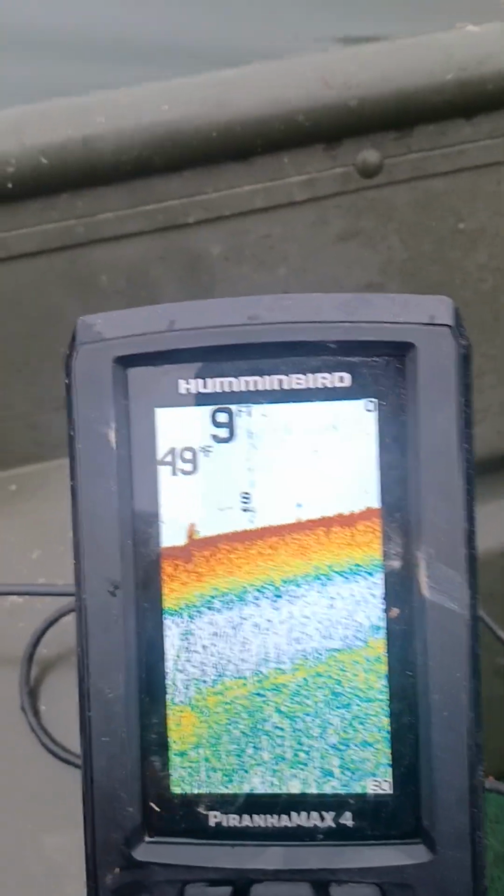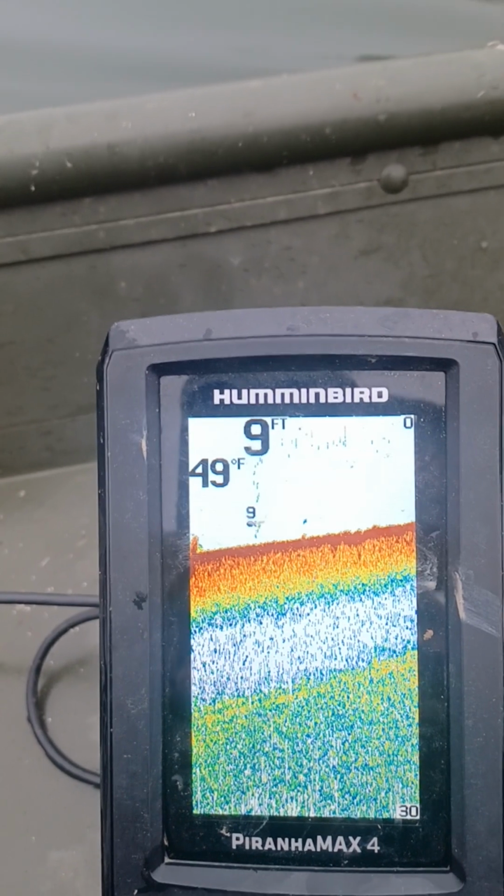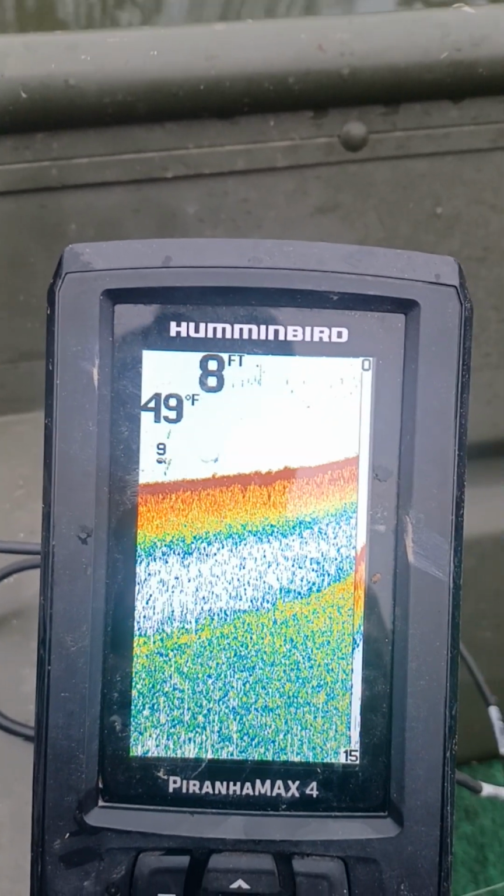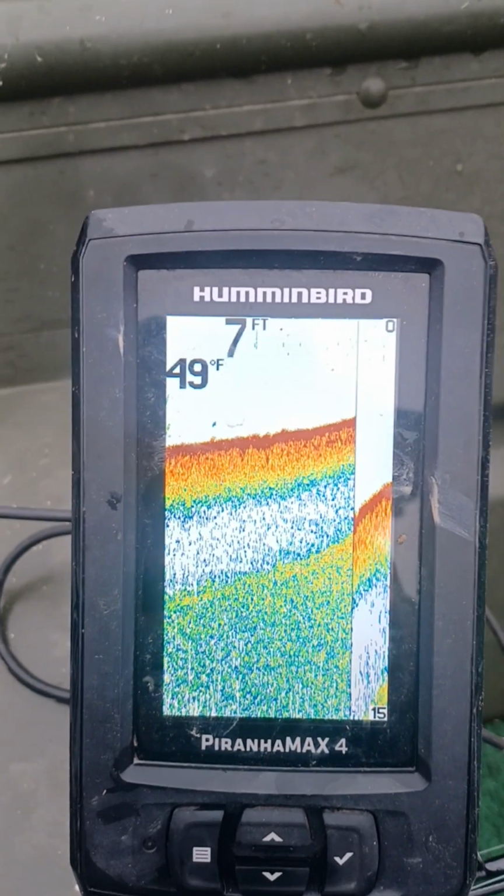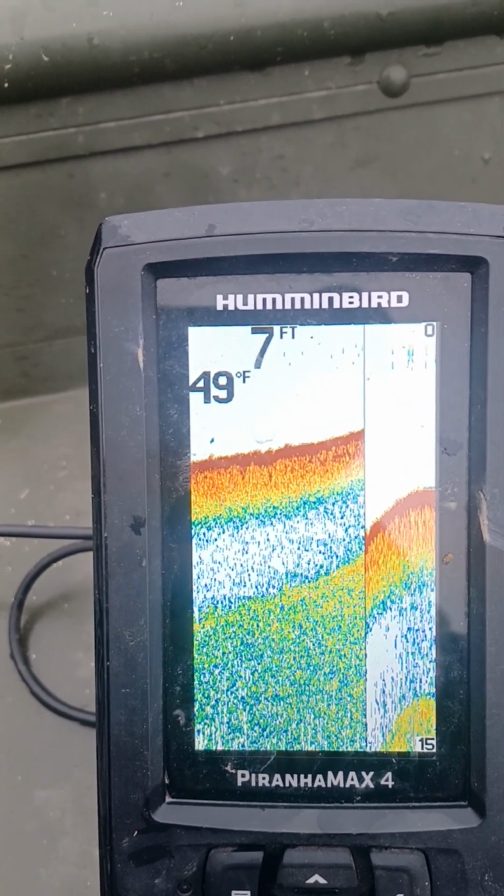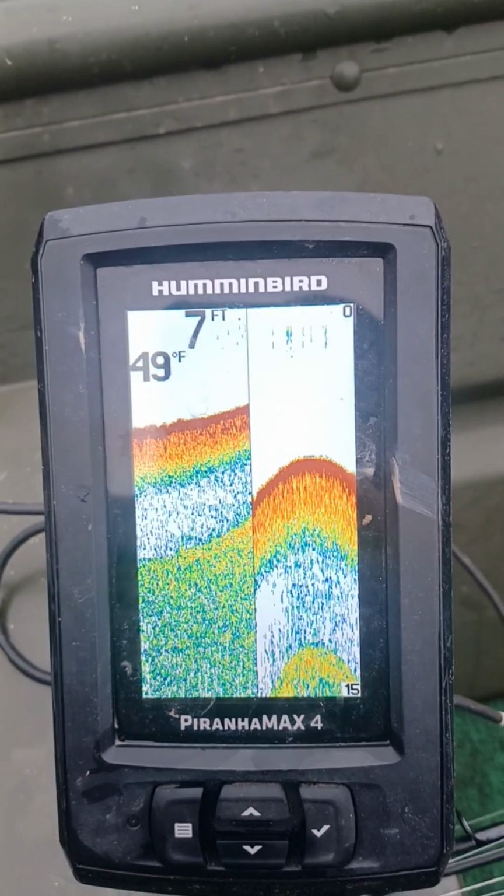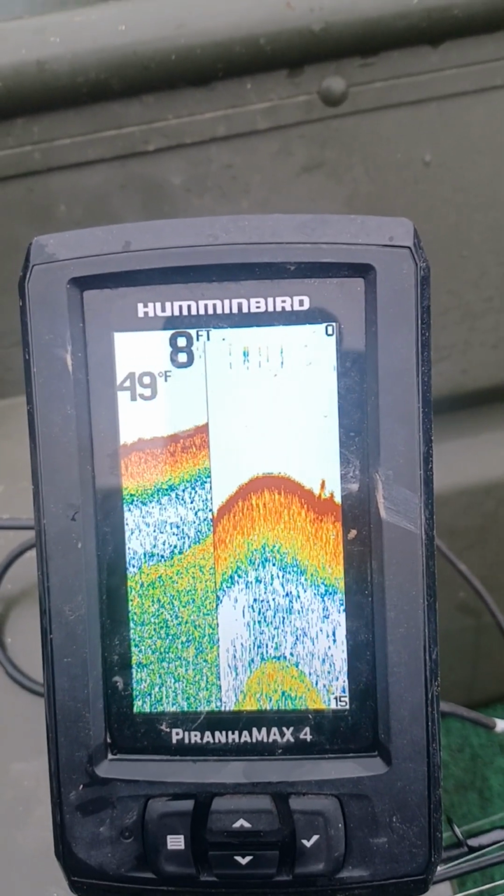If you're looking for drop-offs, find those drop-offs, and then you know what the drop-offs look like. If you're trying to find rock, go find rock, and then you know what it looks like. This time of year, there's not a lot of grass in here. If you have the fish ID on, it will show you the fish, such as that.